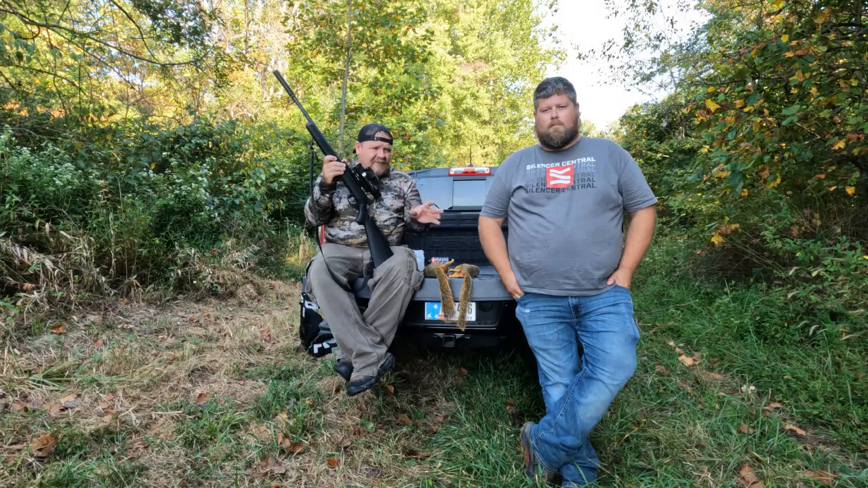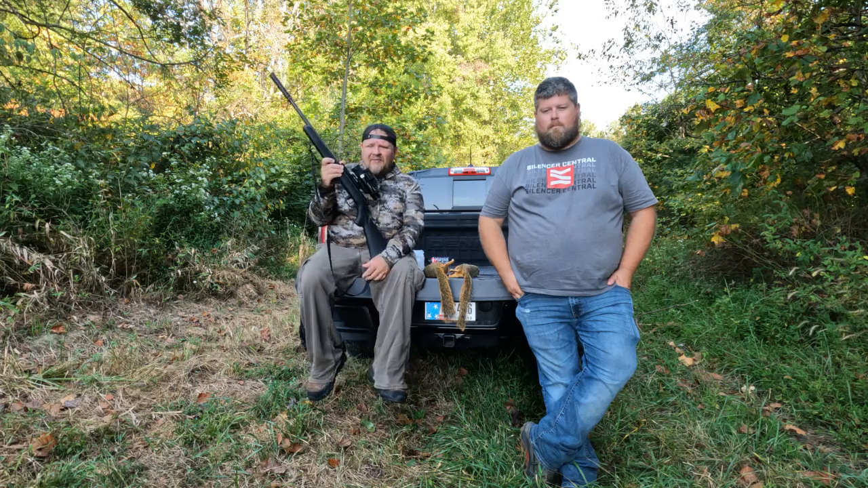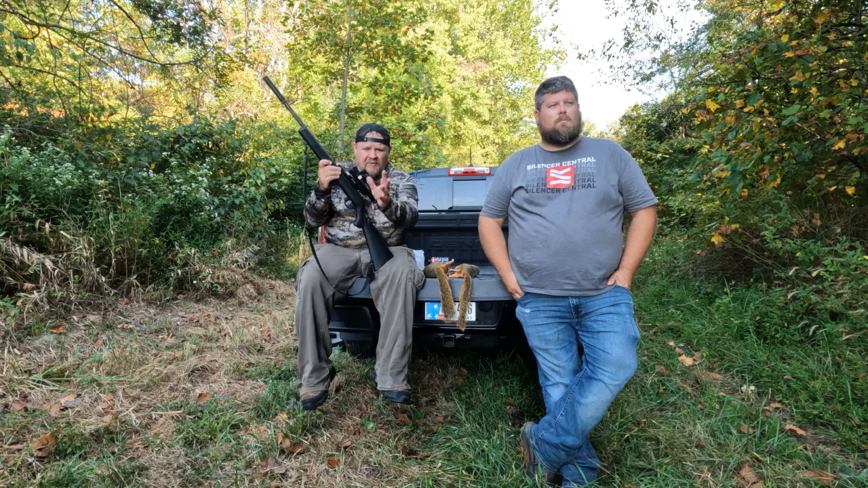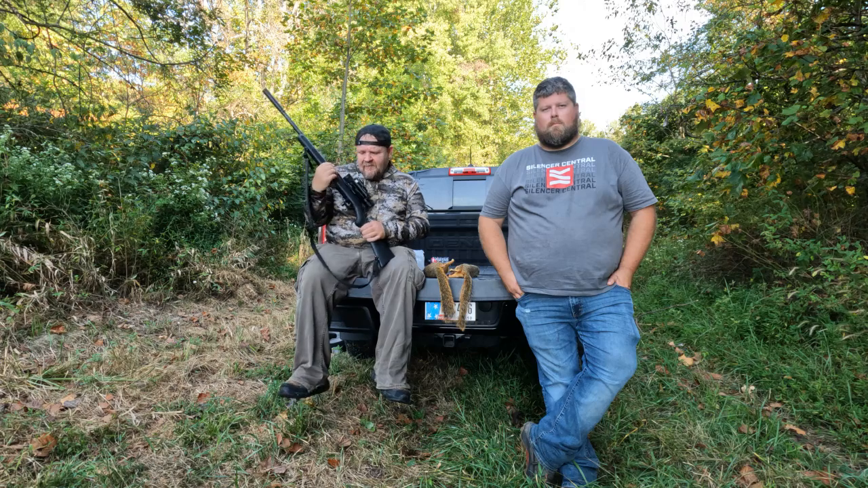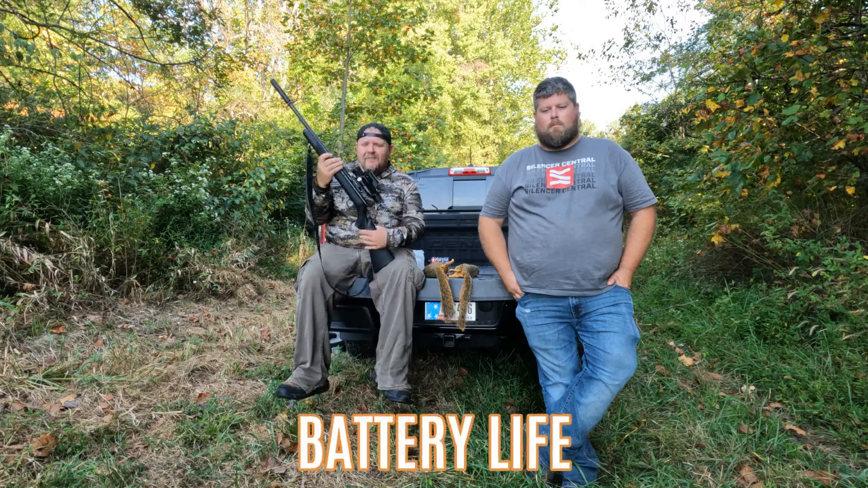Alright. We bust out first one with the Thermnight. As long as you can get on them with the thermal and find them in there, before they lose that body heat, it's invaluable out here, because I've lost several squirrels not being able to find them. Whether they run a couple feet when they hit the ground, crawl up under a limb or whatever, but we utilize that thermal today with this Thermnight to be able to find them.